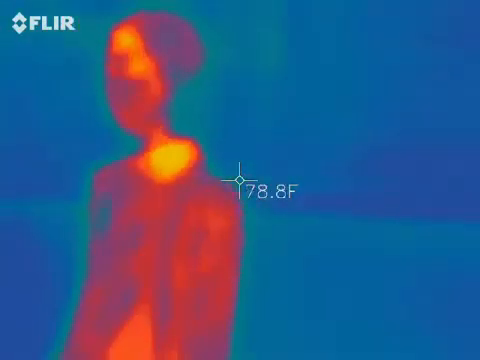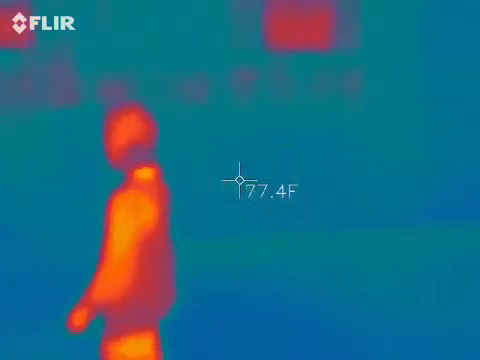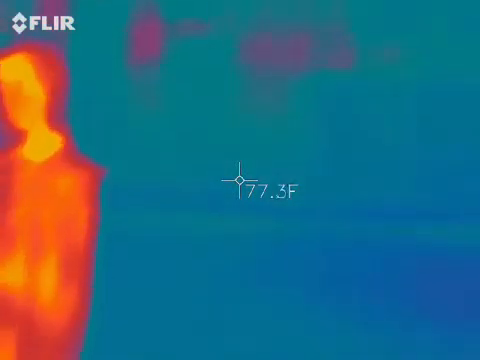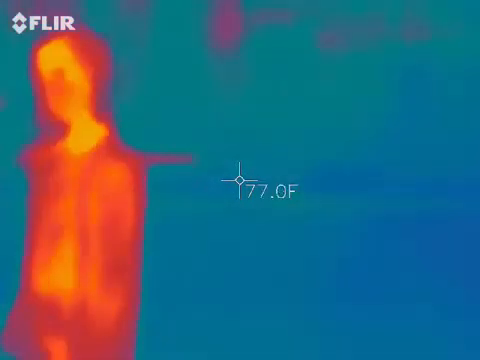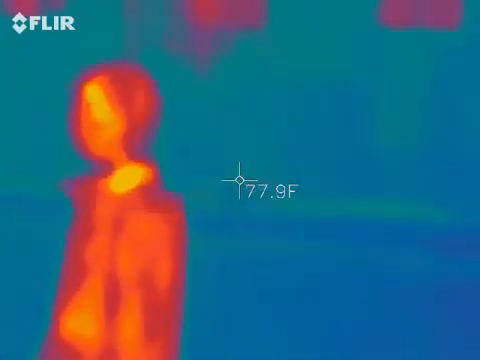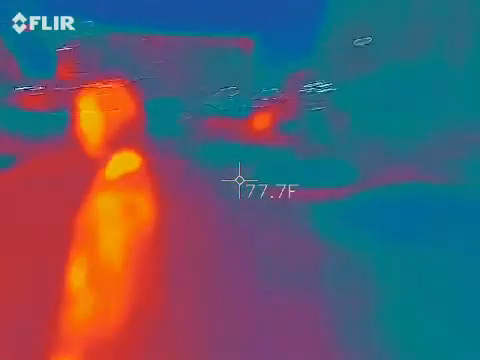There, keep going. I've got to get a little more distance between you and me. Give me some. There you go. Perfect. You're going too fast for me. Go to the left. Okay. Oh, whoops. Hold on.